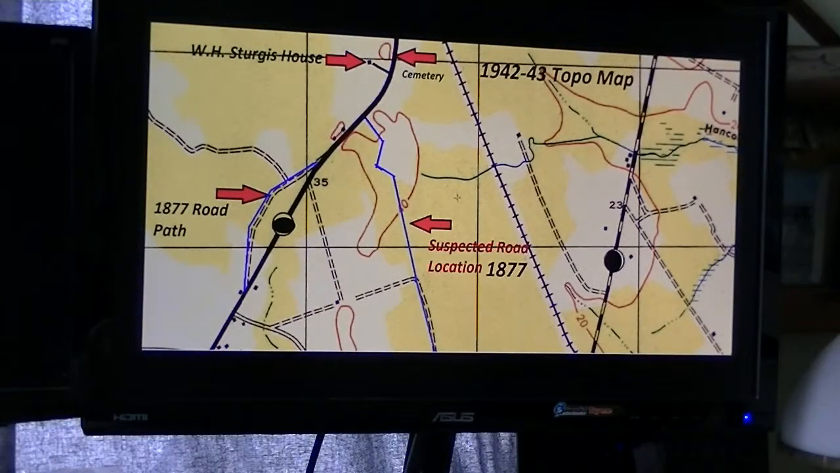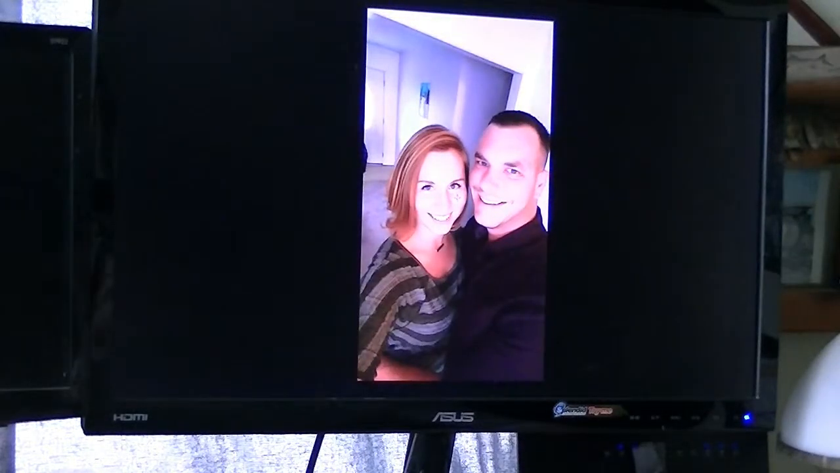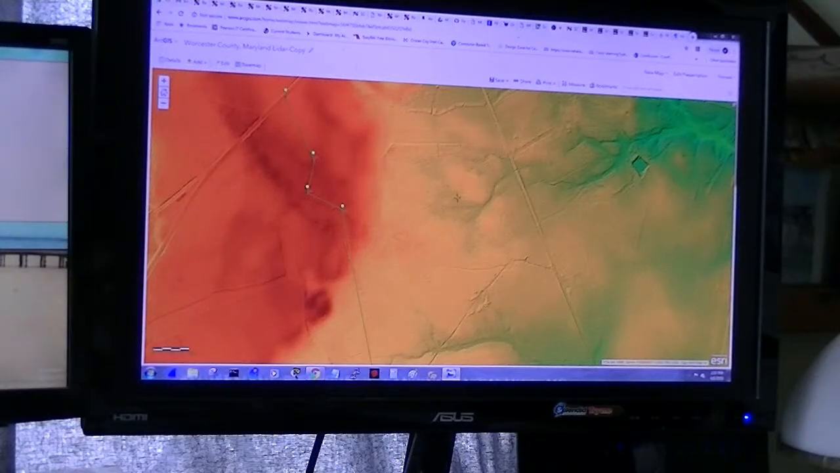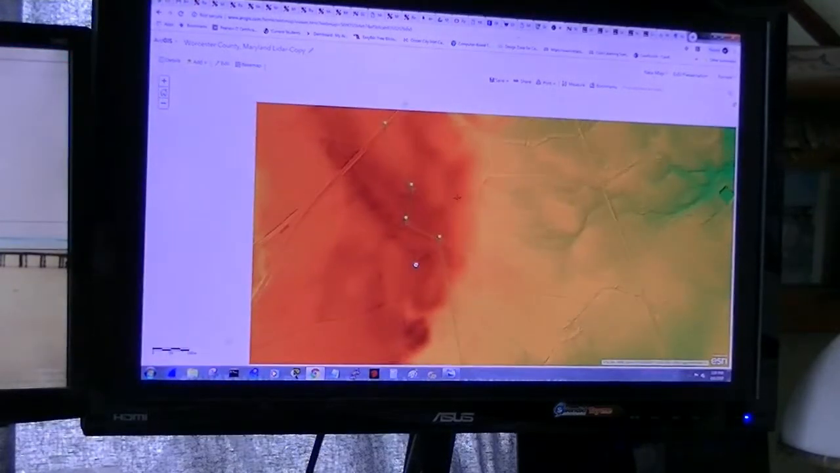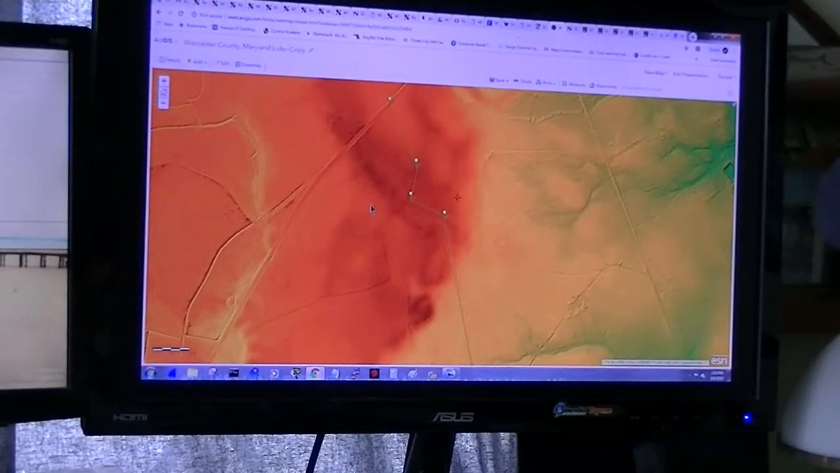oops, that was a goof. There's my carriage wheel. There's my son and his wife. Anyway, pull this to center and let's do some investigation.